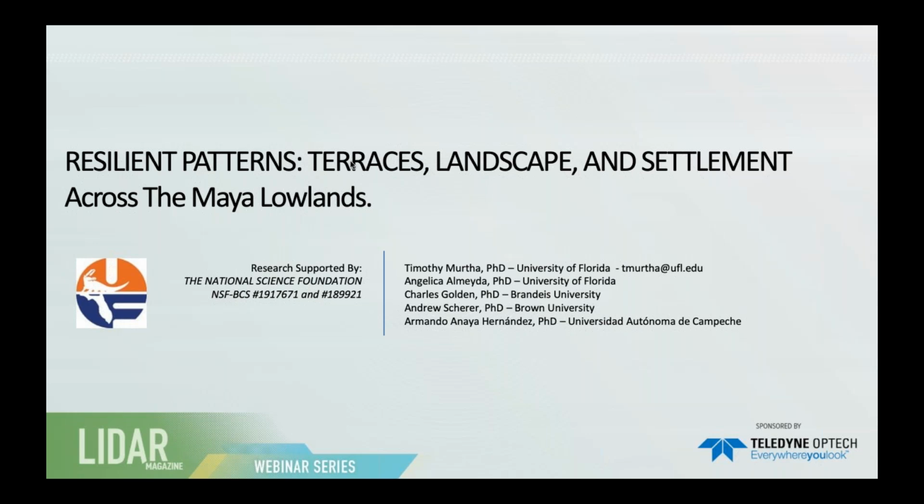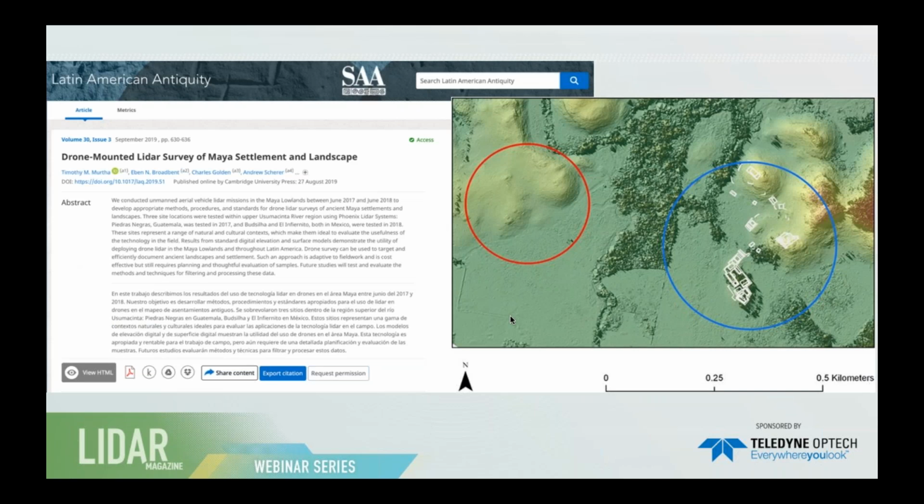The work they've done has been incredible, but it's also emphasized the way we work is changing, and we work with big teams. So I may be talking to you today, but a lot of the work that I will talk to you about has been influenced by a great number of people, especially here at the University of Florida, GatorEye, Angelica Almeida Zambrano, and Evan Broadbent, with whom we've worked together to build GatorEye into something that can be a precision tool. Charles Golden, Andrew Scherer at Brandeis and Brown University, Shanti Morrell-Hart. Part of the reason is we are using these tools to try to identify and understand processes and stories, and especially questions of sustainability and resilience.